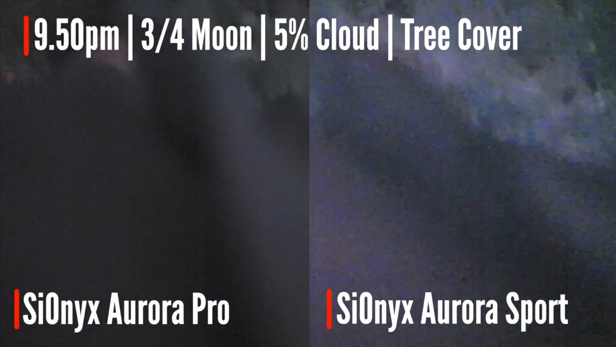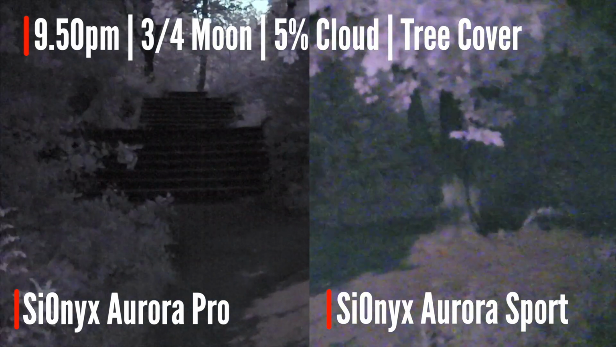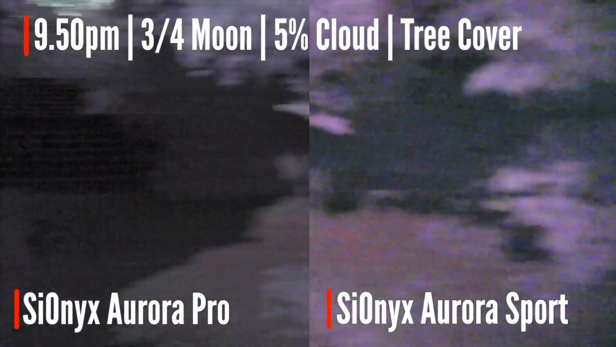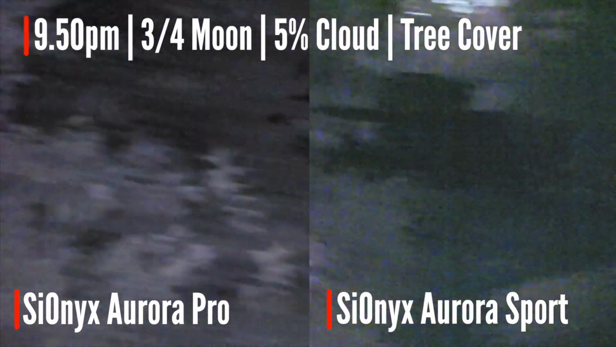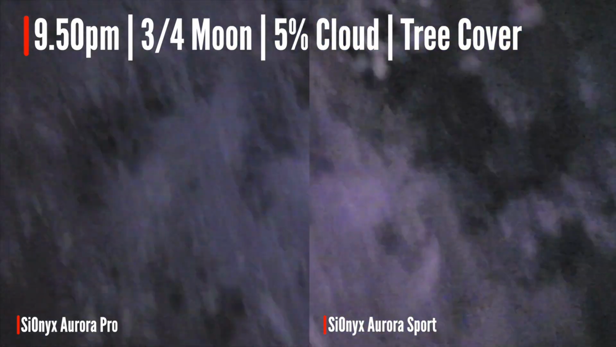So if I look at this entrance now into the woods, naked eye, quite difficult to see anything. That's the Pro and the Sport. I'll go into the woods, into a dark bit. Okay, so I can't actually see more than about 5 meters with my naked eye. I can see into the wood with the Auroras.